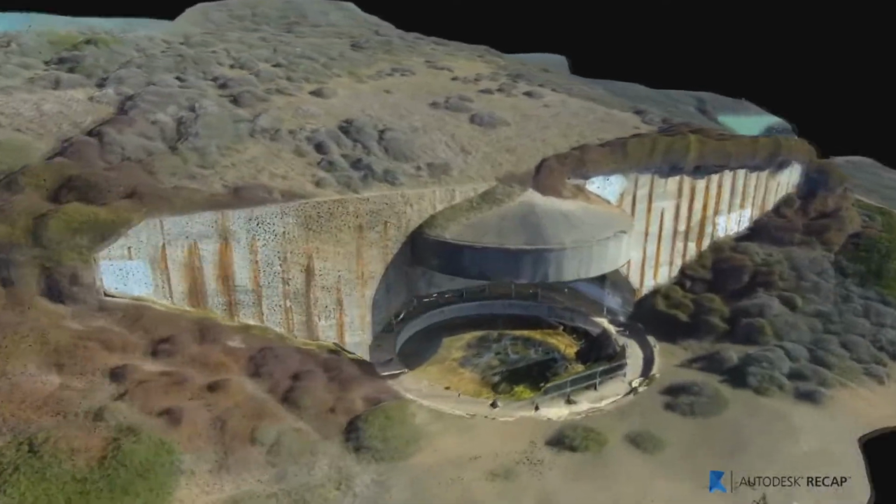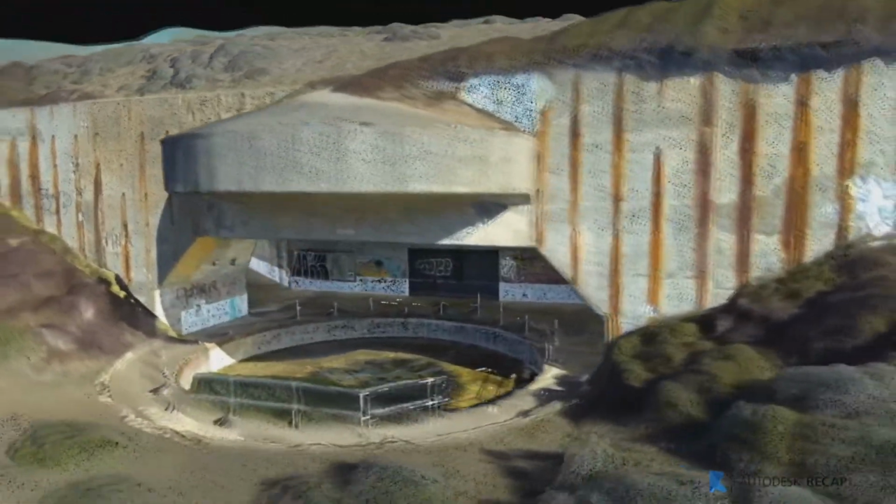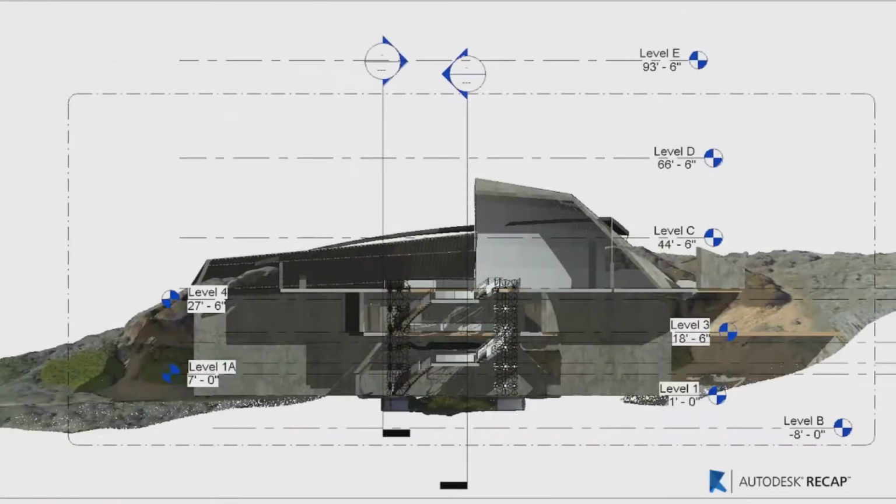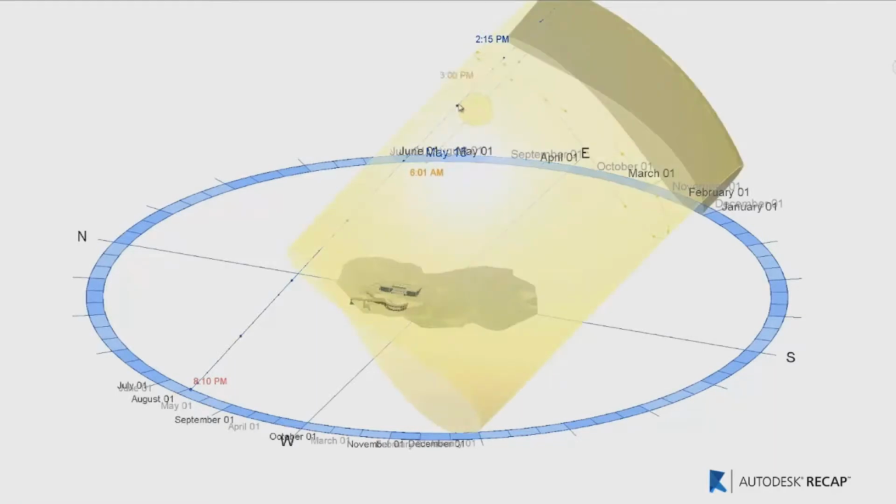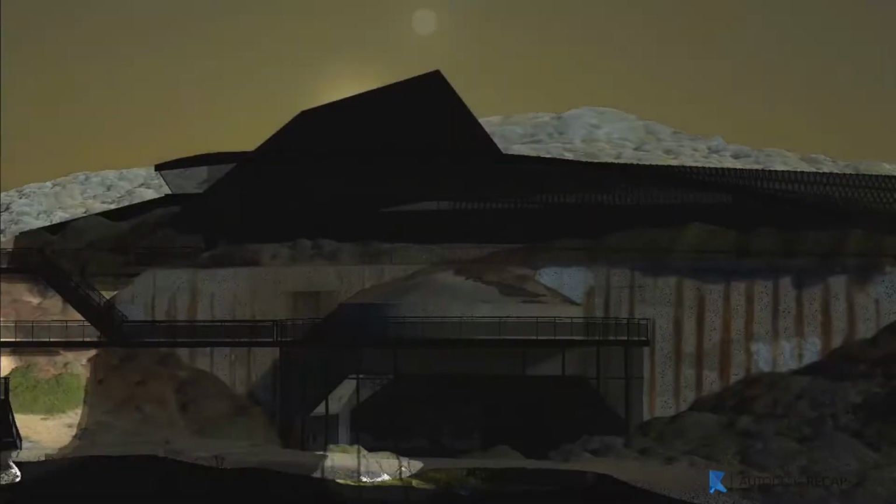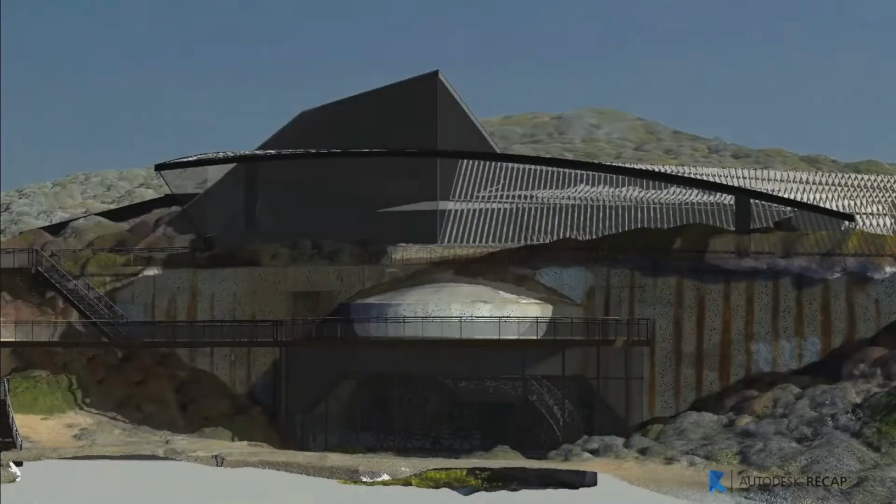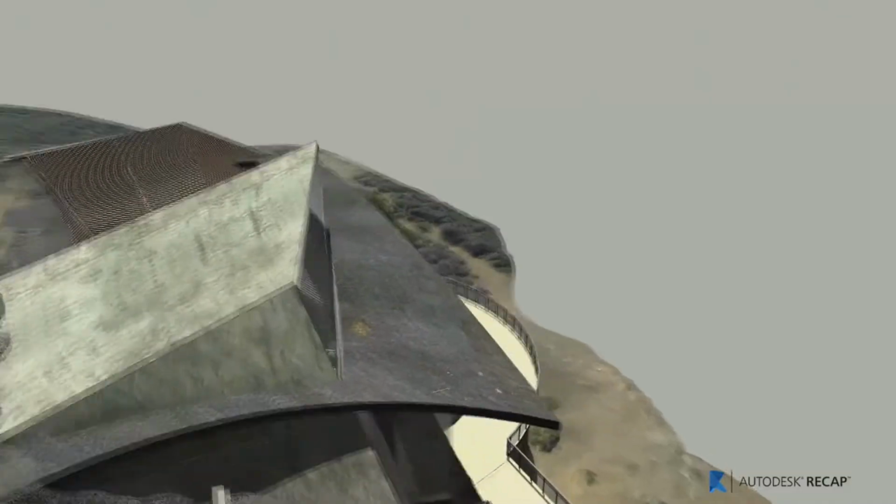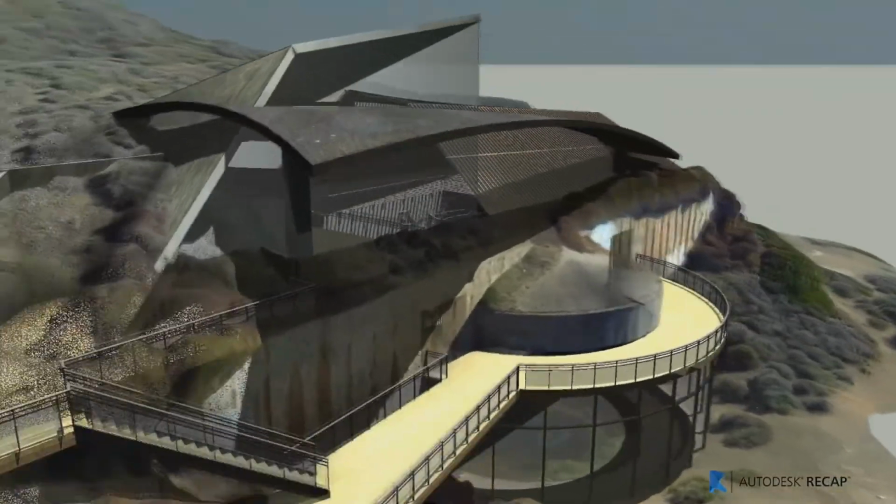Then bring your photo models into Autodesk Revit and do conceptual modeling, sun studies, and more. With the power of the cloud improving daily, you will see better, high-quality models quicker for a more efficient workflow, saving time and money.